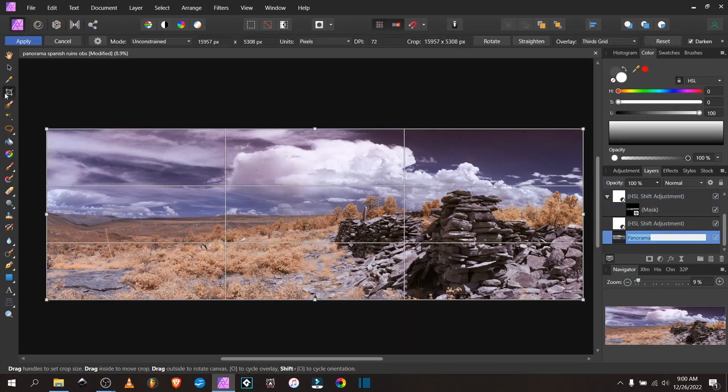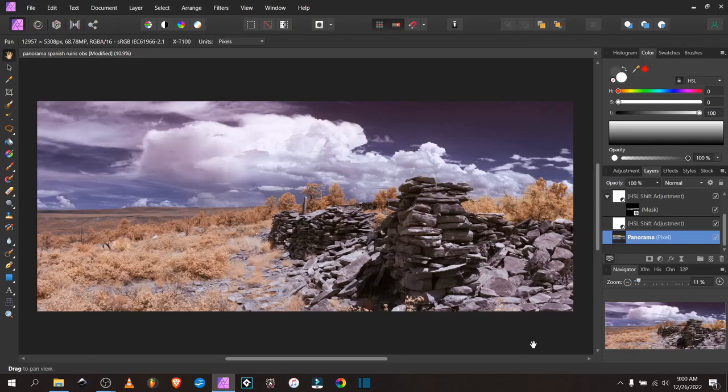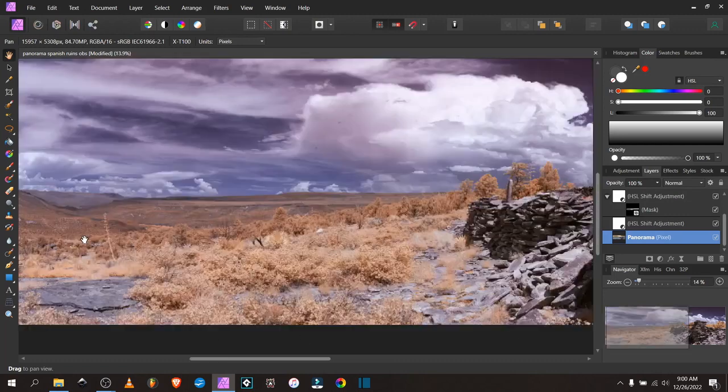Finally, I'm going to experiment a bit here by cropping it in. It's a nice wide image, but maybe I should put the right third sort of on top of that wall for a better composition. This puts the big cloud at the top left to lead the eye into the image, and you've got the wall in the bottom right. It looks pretty good like that, but it also looks good uncropped too, so either way.